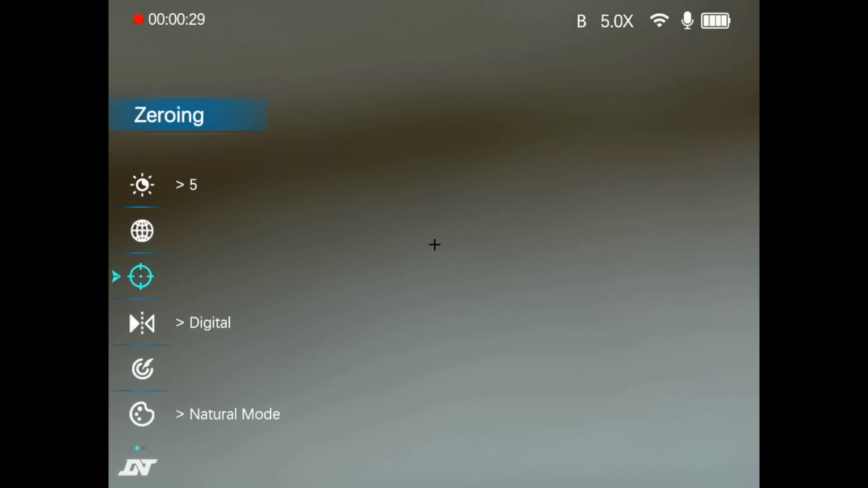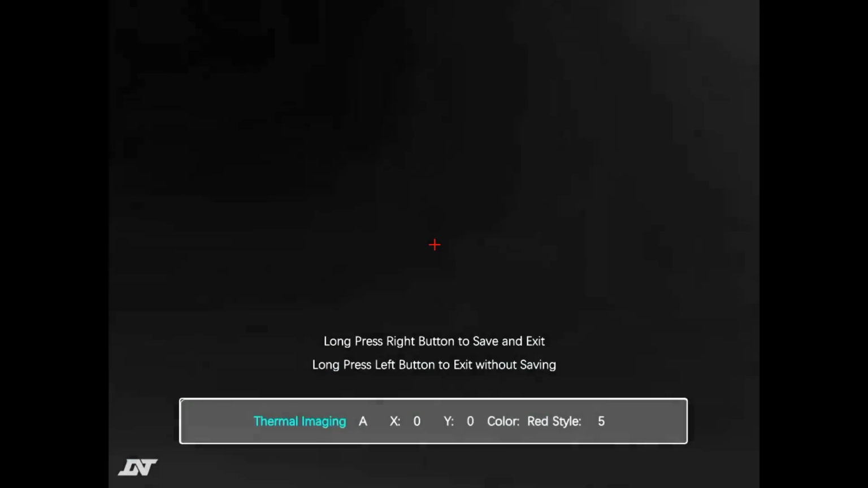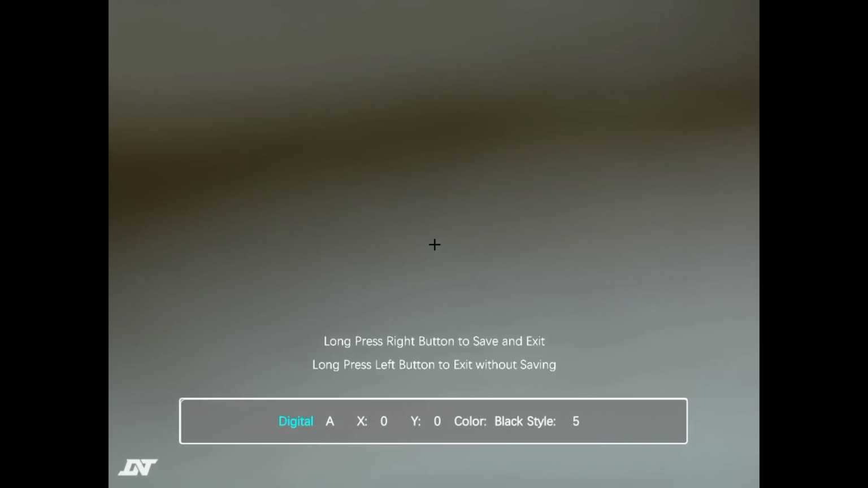Next down is the zeroing section, and we'll talk about this in detail later, but basically you can set the zero for both the digital and the thermal cameras or thermal scopes. They're both independent, so they need to be zeroed separately. You've got your zeroing memories here, from A to E on both the digital and the thermal scope.